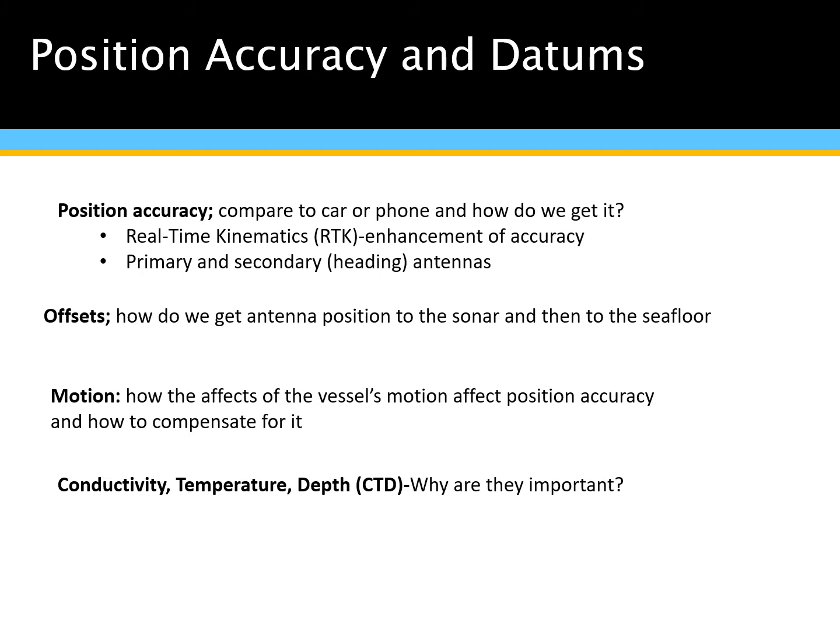The motion affects accuracy, and so we have an MRU, a motion reference unit, to compensate for that. And then conductivity, temperature, and depth. Those are all key features that affect sound velocity, affect the water density. So as the water density changes, your sound velocity is going to change. It's going to speed up, it's going to slow down, and that affects position as well. So we take casts for our system in a tidal system. We take casts about every hour to get new sound velocity data and apply that to our survey.